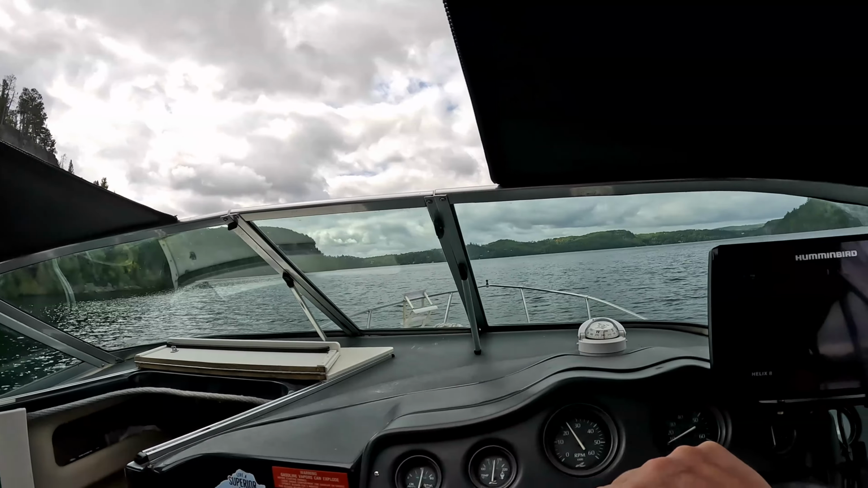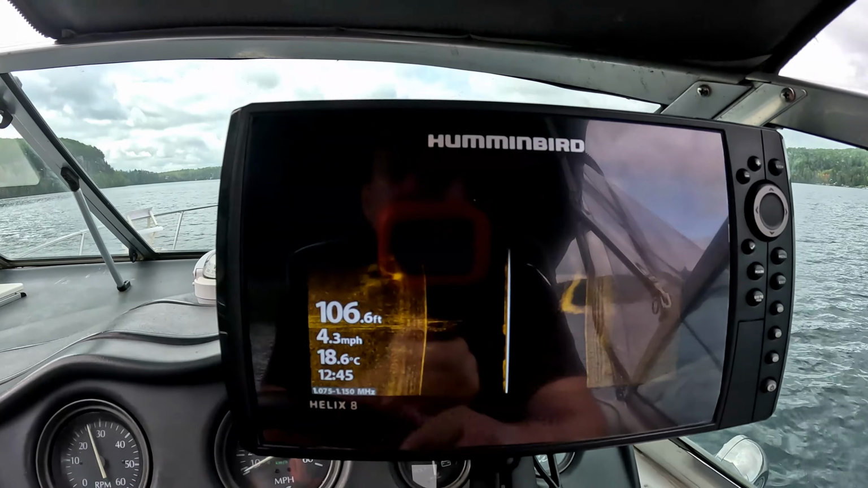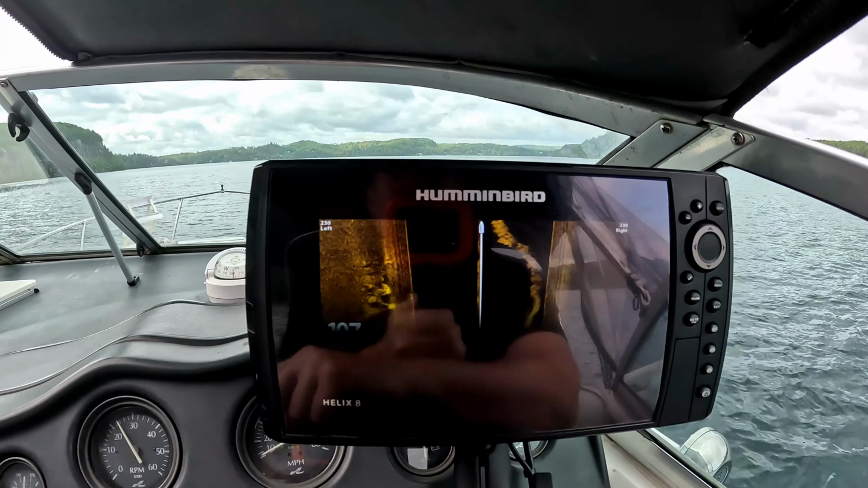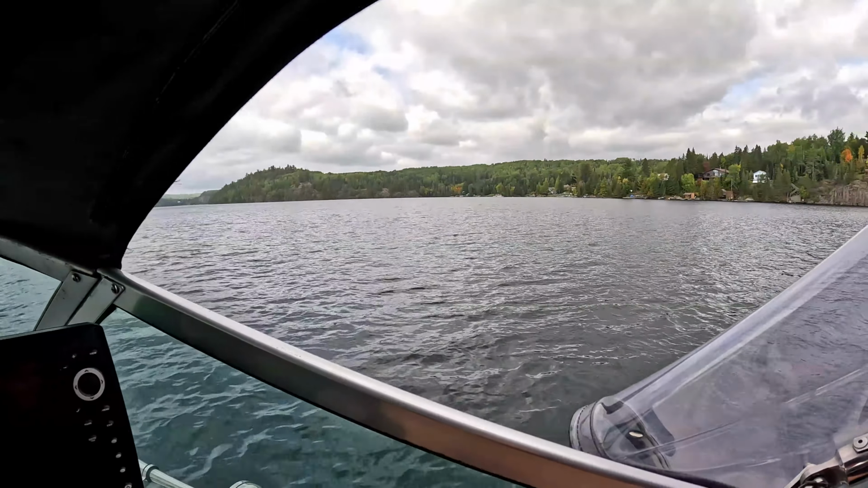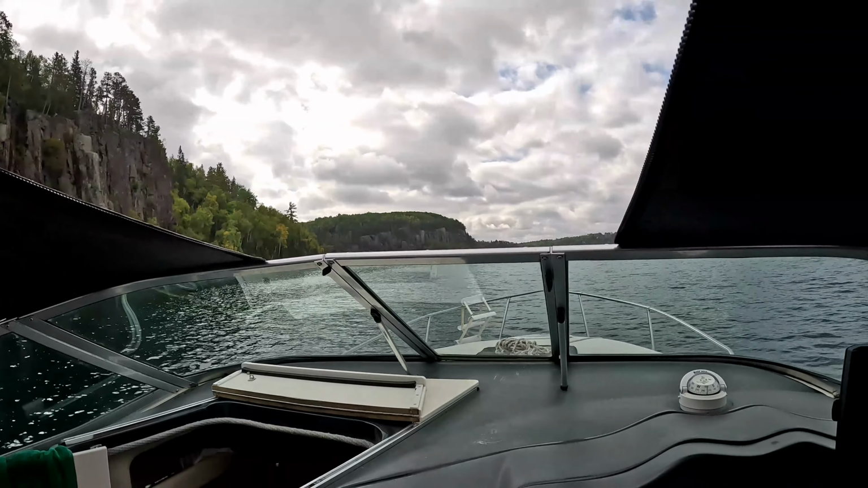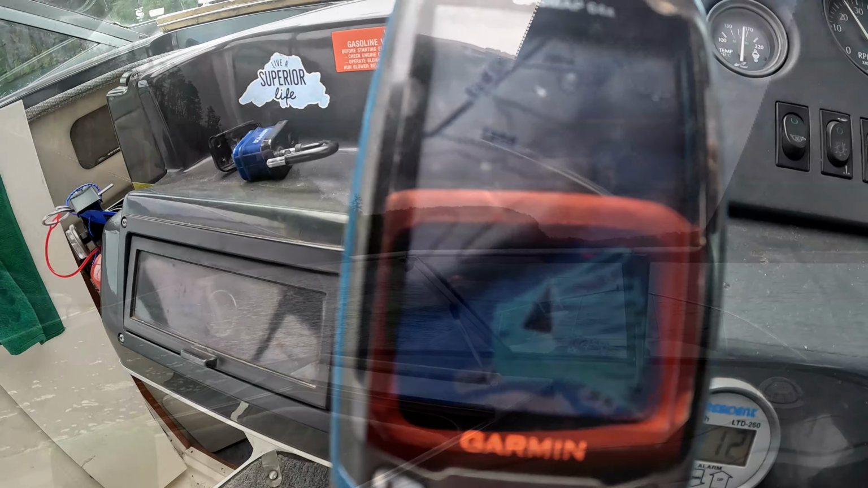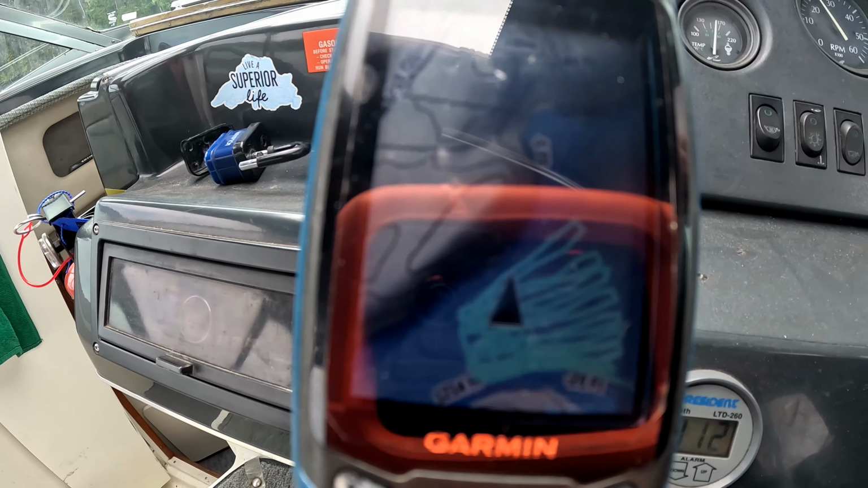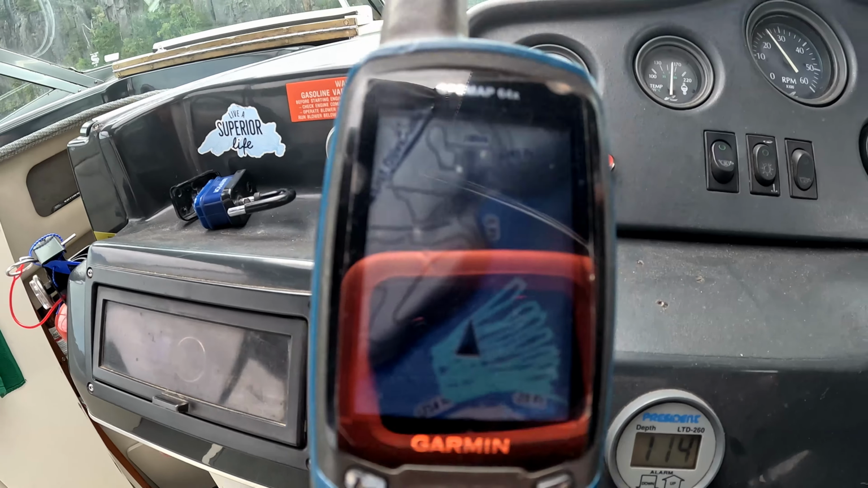Alright, we're pretty much across to the cliffs again. 106 feet of water. We're just starting to pick up the rock again. Come all the way across, back and forth, back and forth, back and forth. Nothing. Not even a blip. That is our little search area. We've gridded the hell out of this area already.